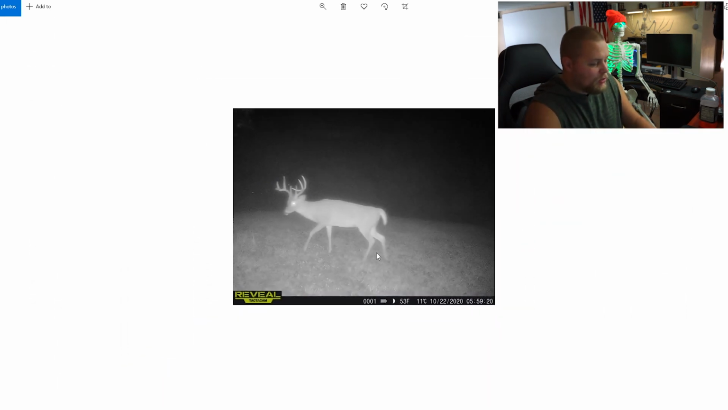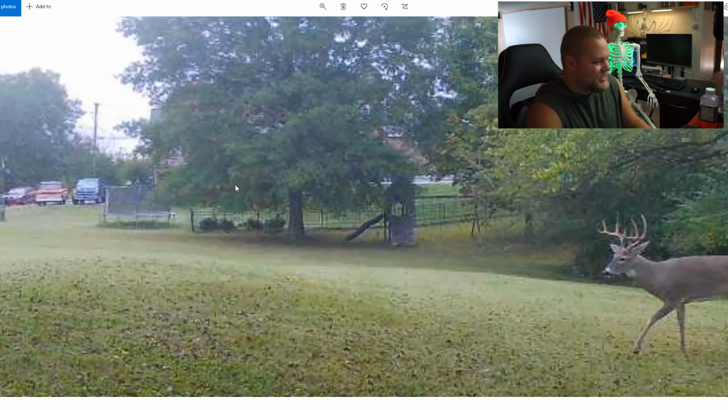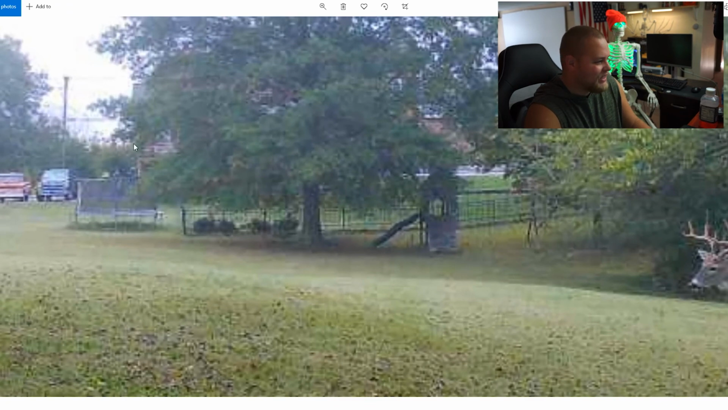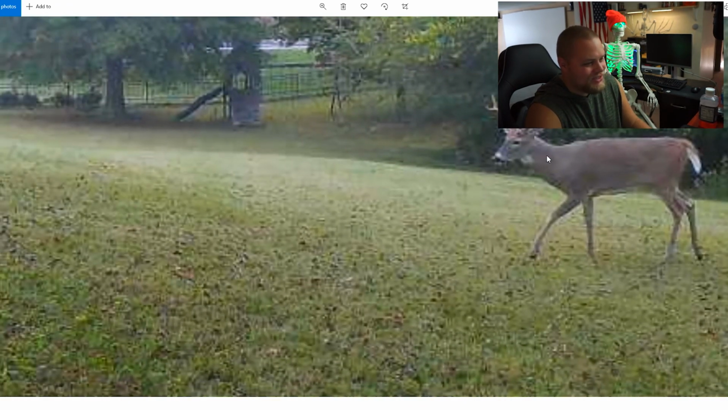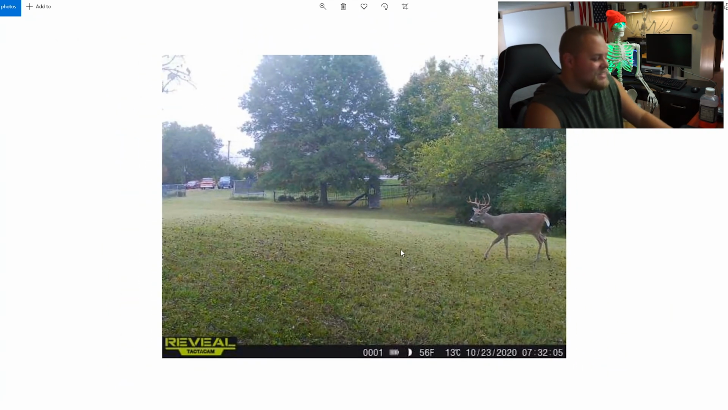His body looks a little small for having a rack that good, but that's a good looking buck. What? Okay. It's just like, that's a big building. It's like a school, and you just have a daylight photo of a giant walking around. That's insane. Oh, you shoot him from the school building, if that's what that is, or a church or something. Oh man, that's funny. What a buck.